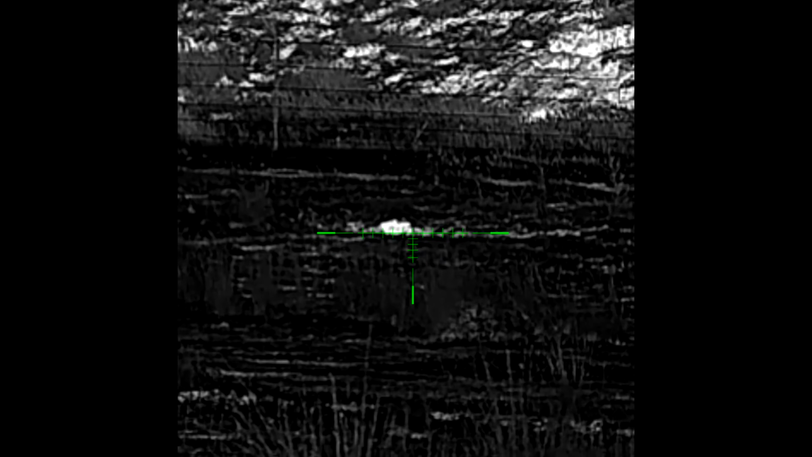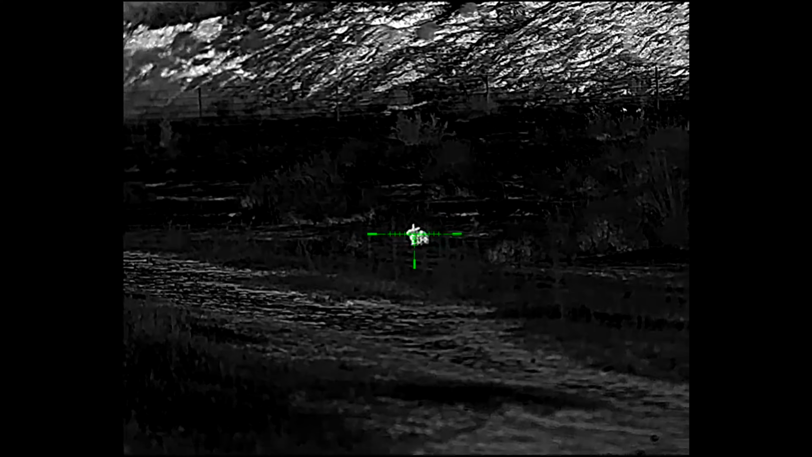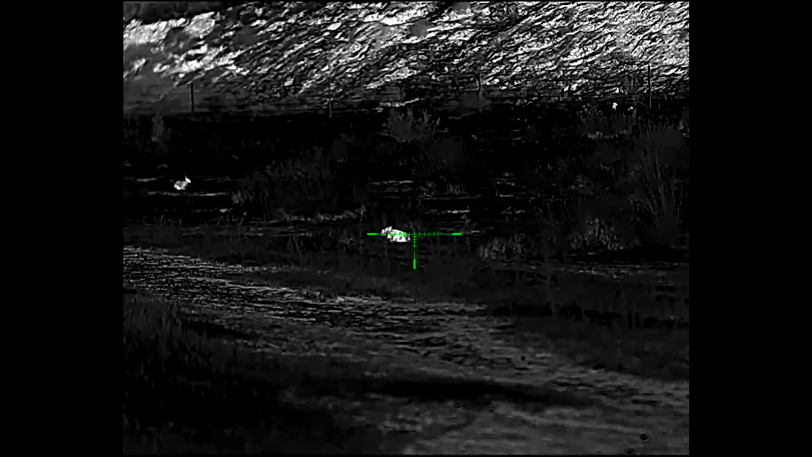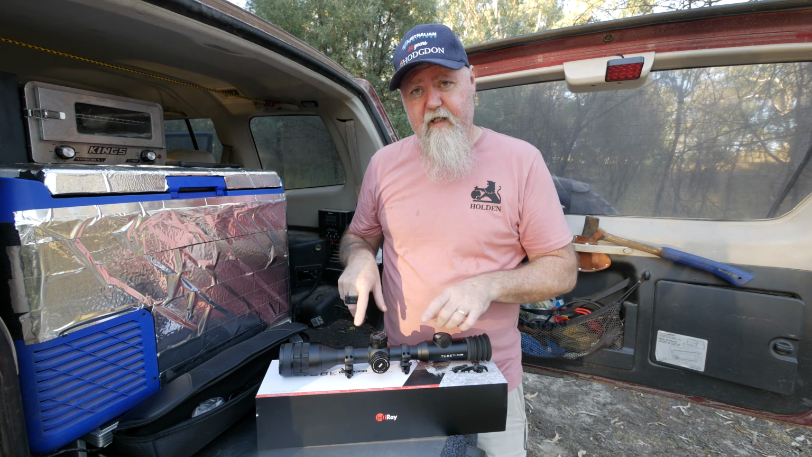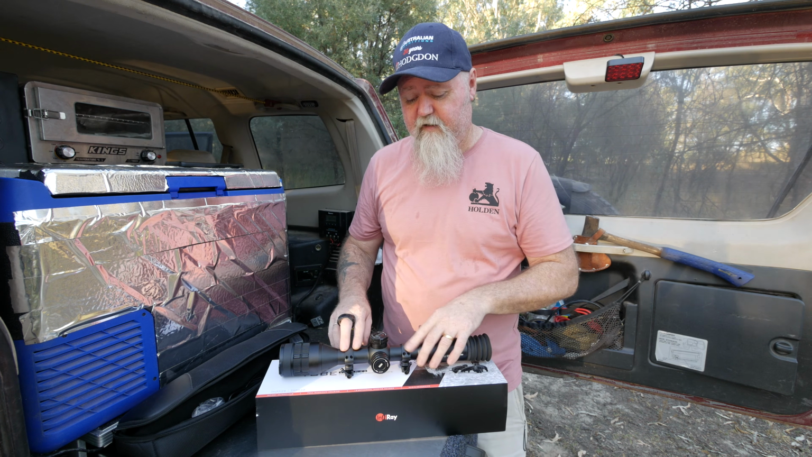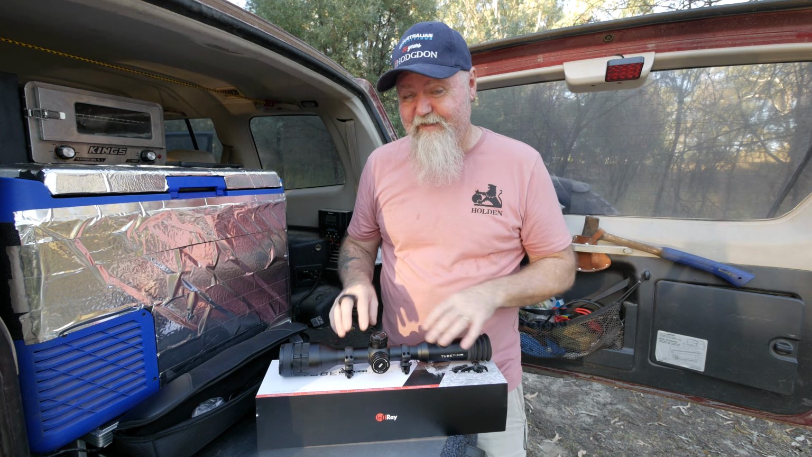So I found that really, really useful, and if I was using lots more small caliber stuff, it's a necessity really, because being able to know your holdovers at different distances is important, especially when it's in the dark, because it's very hard to judge distance. So you need a rangefinder, and this little custom reticle does make up for it not having a ballistic calculator. I know the ballistic calculator's a bit arse, but some of the brands are starting to get there. I'd love to see it.